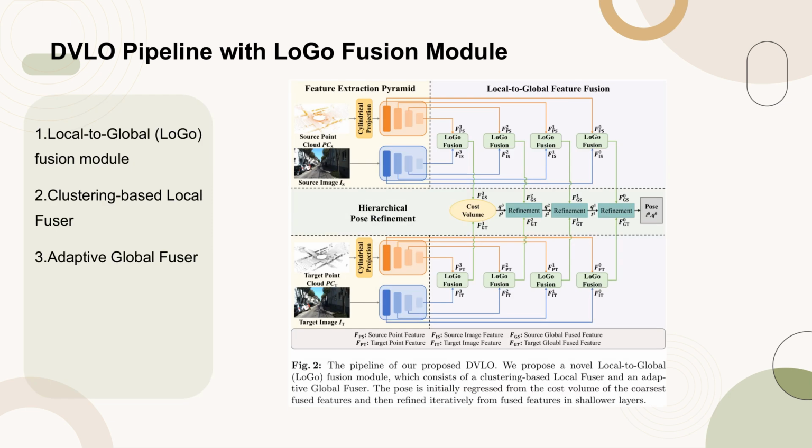Figure 2 illustrates the pipeline of our proposed DVLO, which includes a novel local-to-global, LOGO, fusion module. This module is composed of a clustering-based local fusor and an adaptive global fusor. The pose estimation process begins with the cost volume of the coarsest fused features and is iteratively refined using fused features from shallower layers. The local fusor enhances fine-grained feature fusion within clusters, while the global fusor ensures broader information interaction across the feature maps.